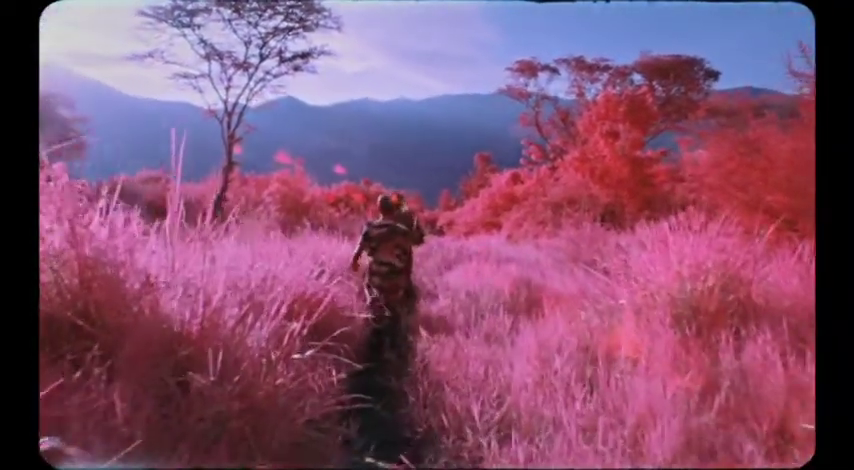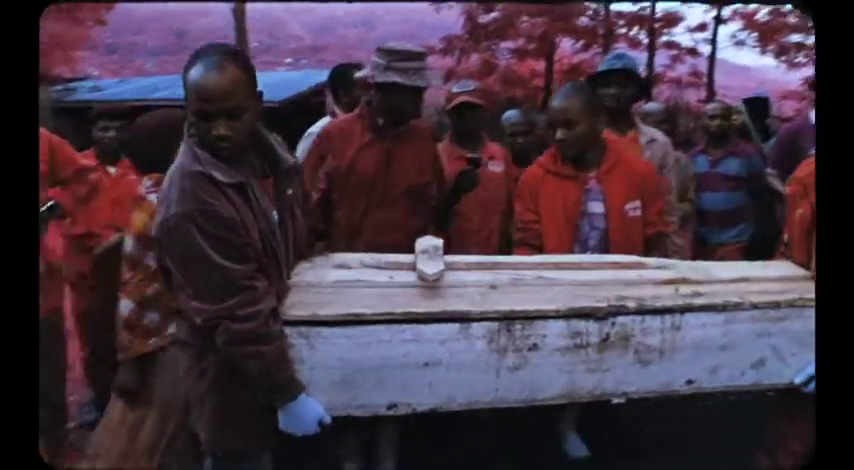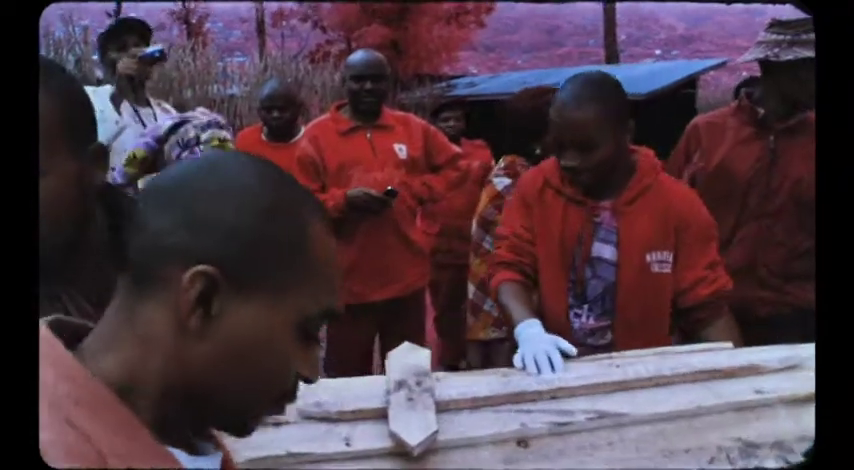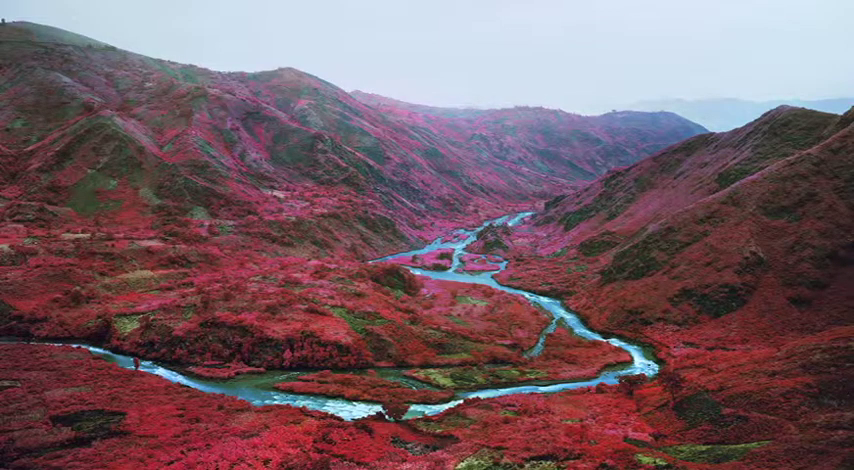With the large format camera, I was mapping the very beautiful sites of human rights violations and sometimes massacres. And of course, there's a great irony, a tension between the subject that underwrites those places and the aesthetic beauty of those places.